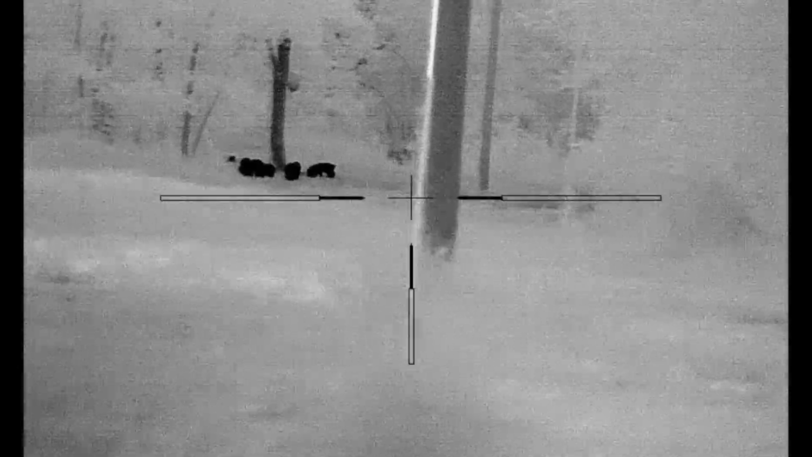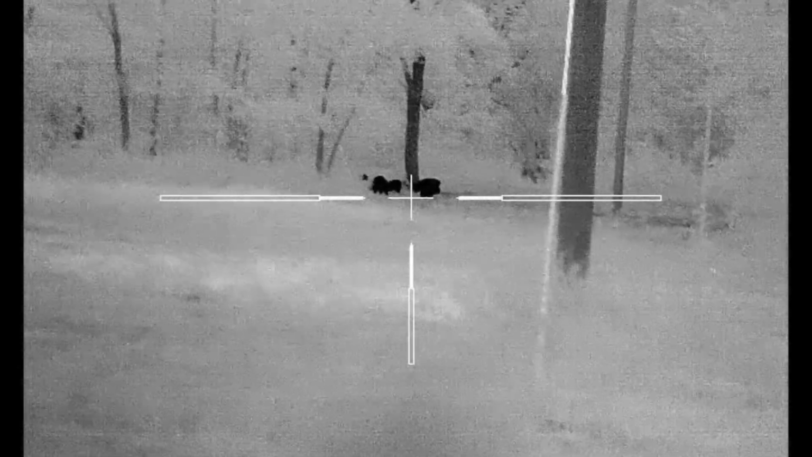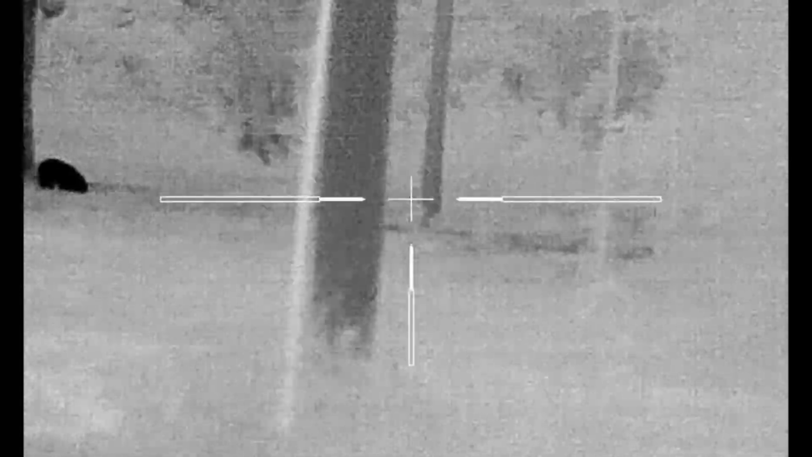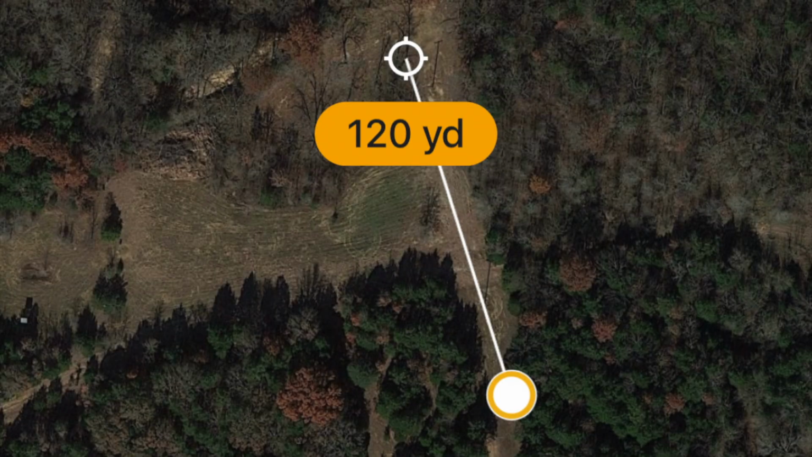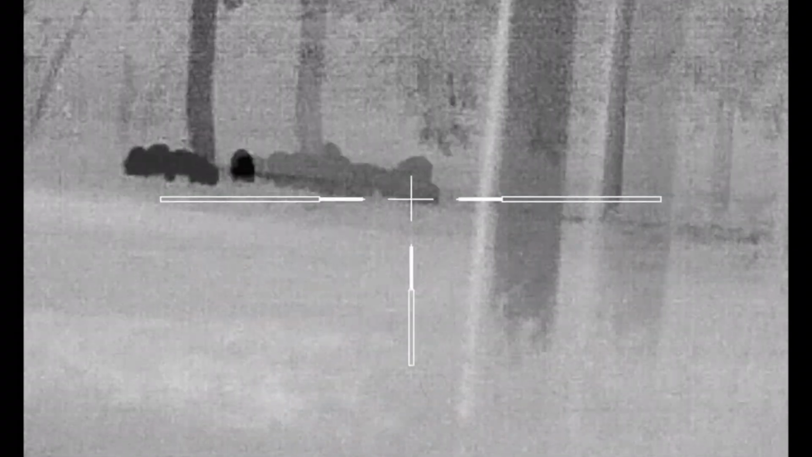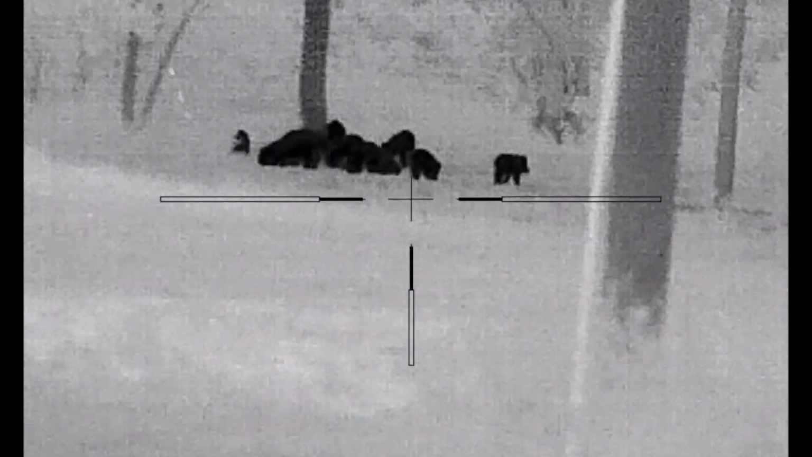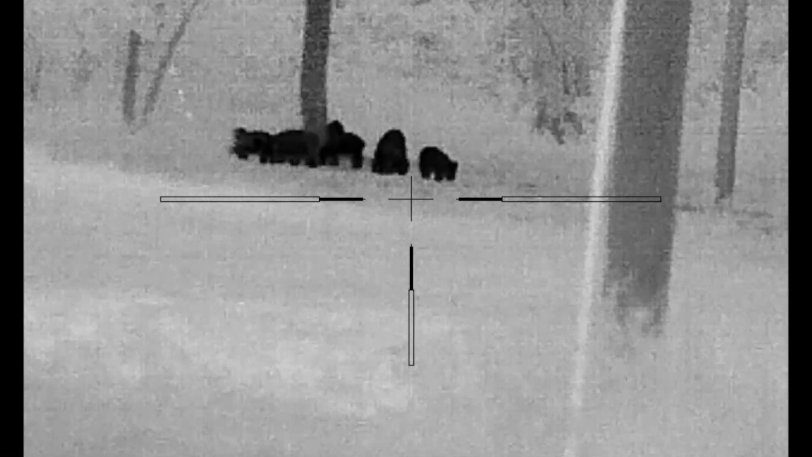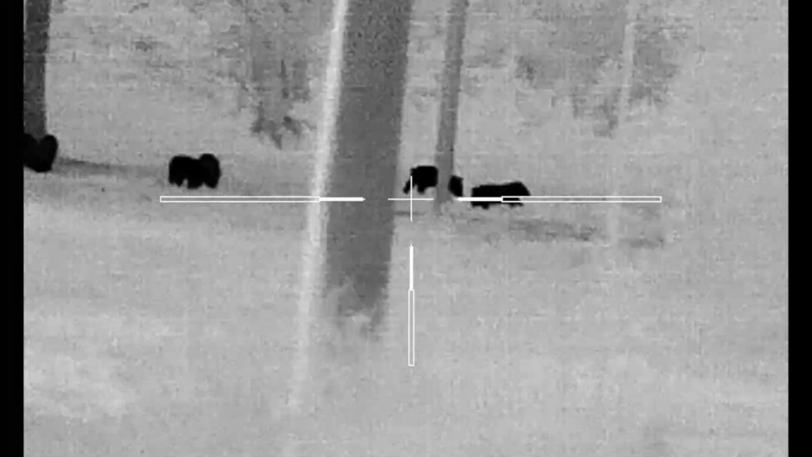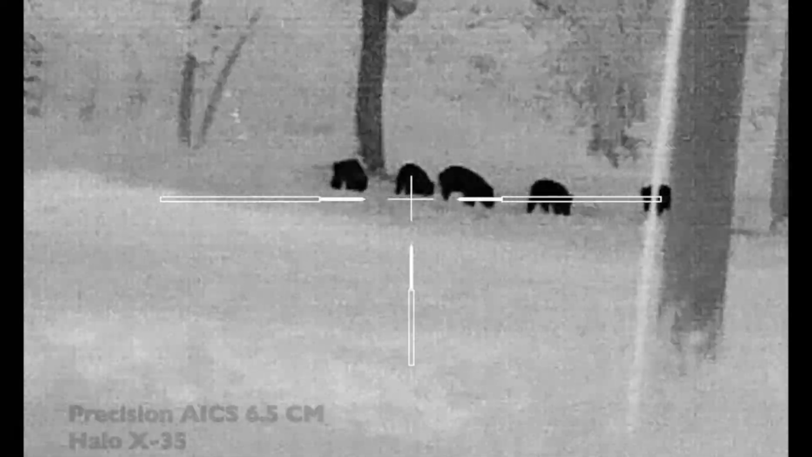Unfortunately, in the video, you can't hear the sow calling to these piglets. They ignore mama at first. Next, you hear the boar slapping its jaw, trying to get the piglets' attention, but they continued to feed. At a distance of 120 yards, I am using a 2x zoom, which equals 4x digital zoom. It was interesting listening to the boar and sow's vocalization, but the piglets were really slow to respond. I determined to wait for the last few hogs before taking the shot. If I could get a double, I would try to line that up, and we'll pick up the action from here.